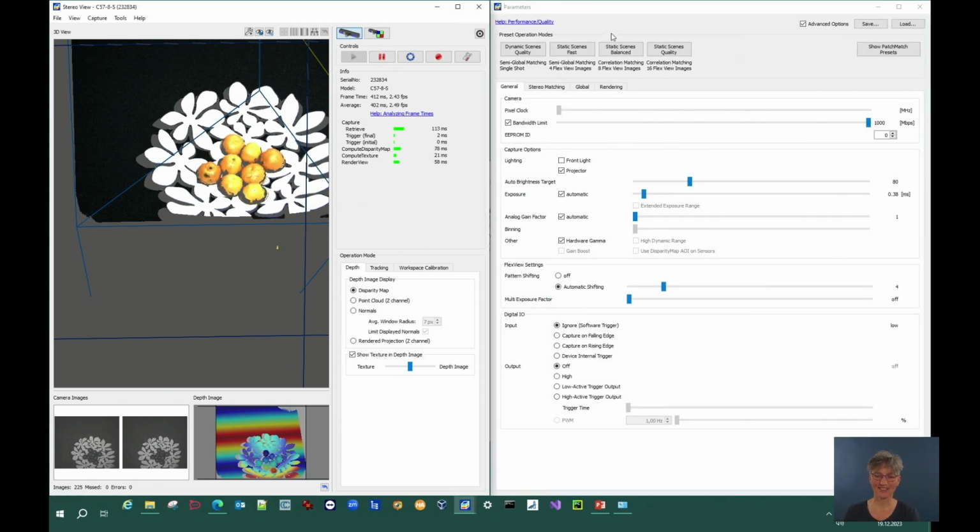The first thing we want to have a look at is the presets. This is a bunch of parameters that you usually have to set, and Optonic put them into nice presets to make it easier to get the settings that you want to achieve. So they are sorted from left to right with higher acquisition rate and lower 3D quality to slower acquisition rate and higher quality.